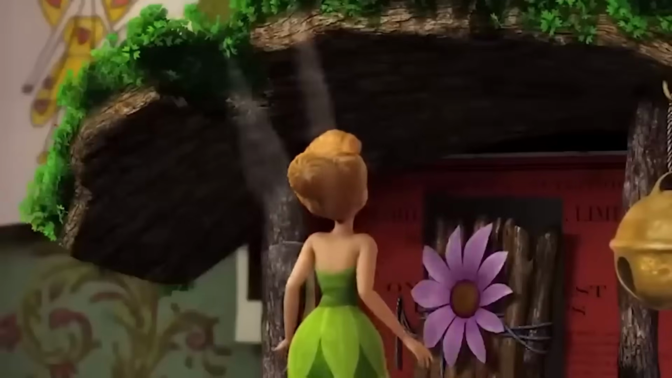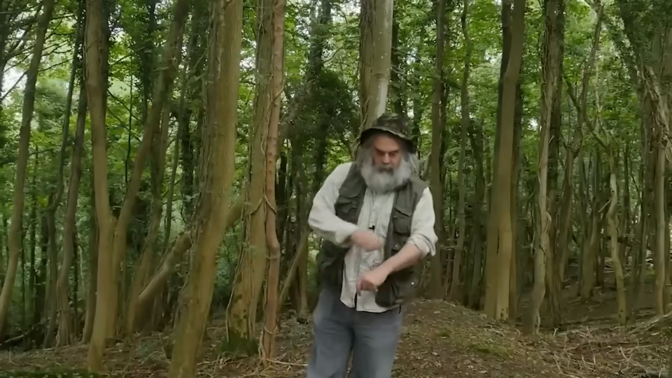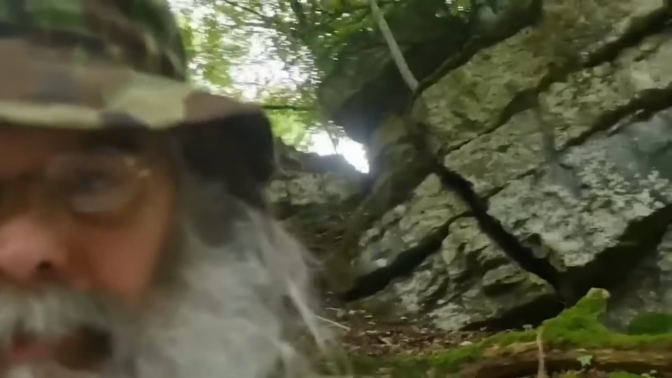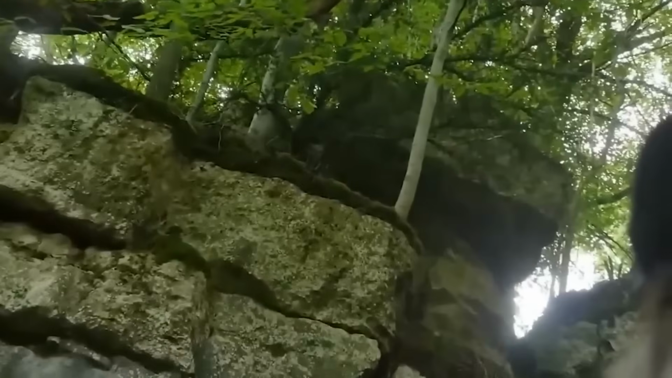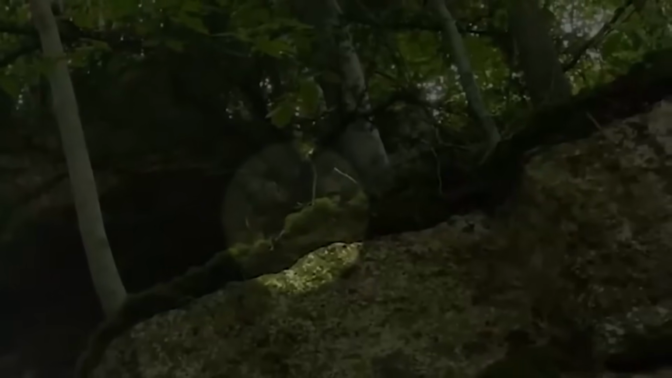Well, they're mostly from mythology, but there have been times when people saw things that made them think otherwise. This video shows exactly what pixies might look like if they were real. Imagine a tiny being popping its head out of a mountain cave. It seemed like it was checking out the man filming it. It only stayed for a few seconds before disappearing back into the cave.